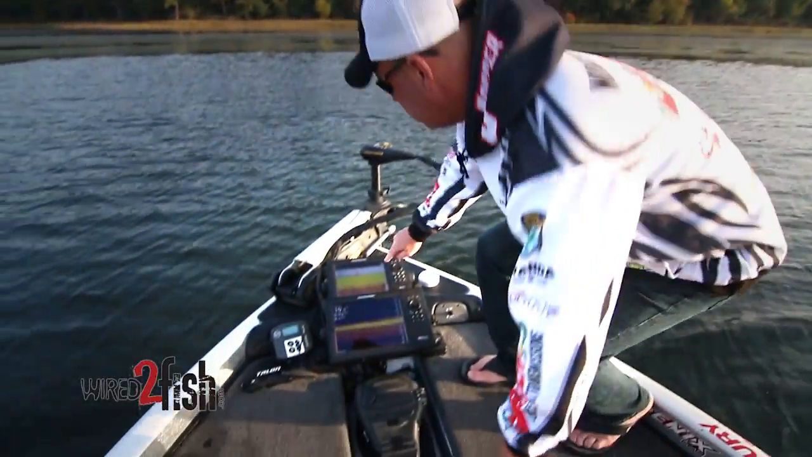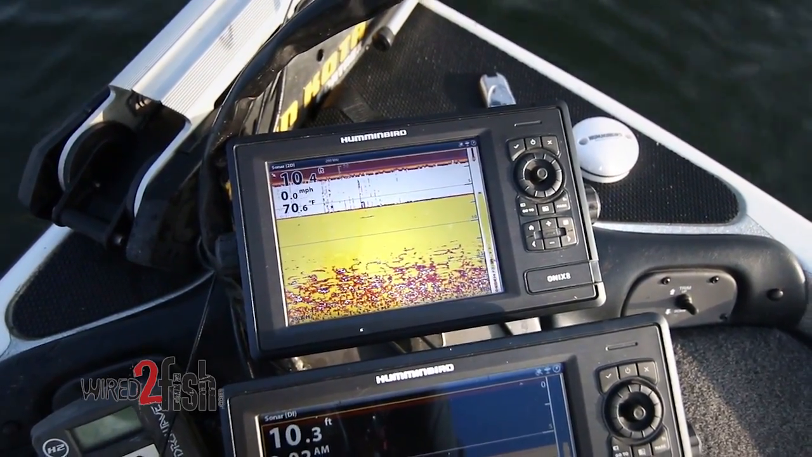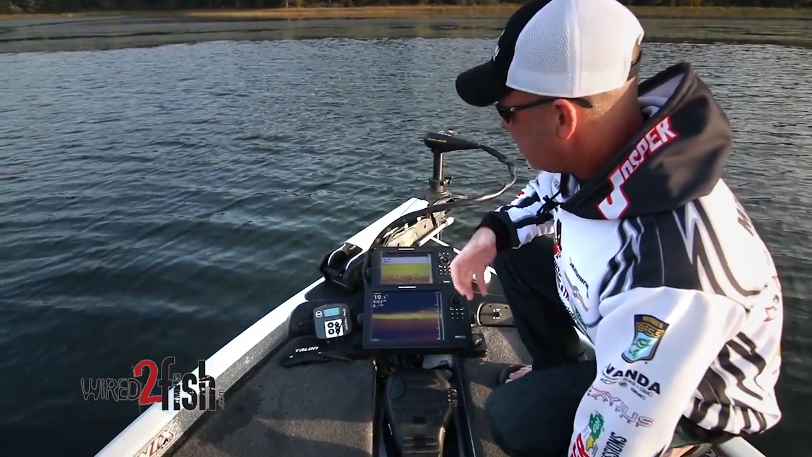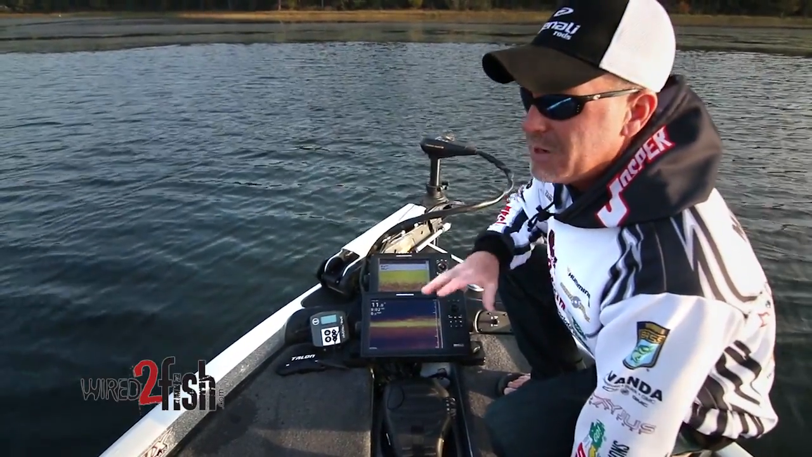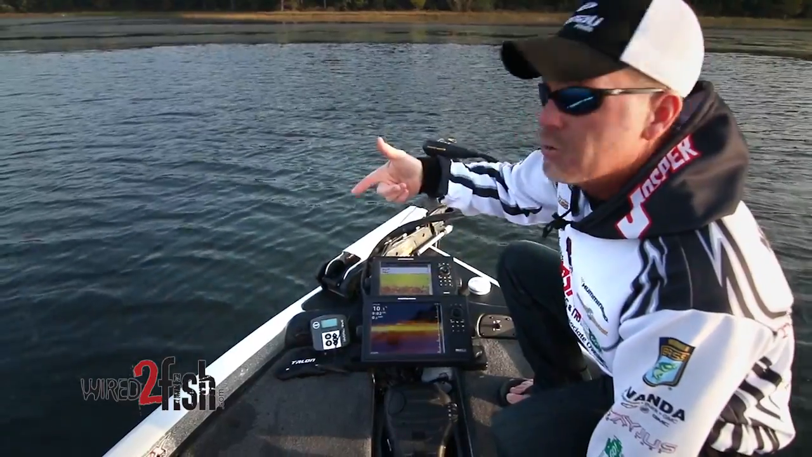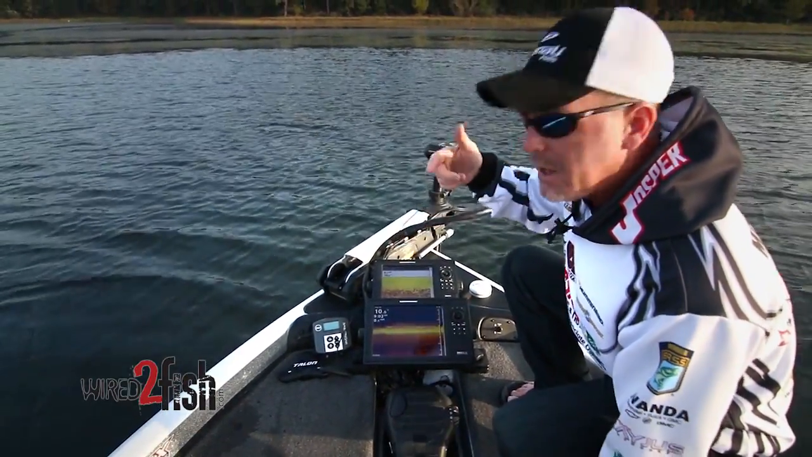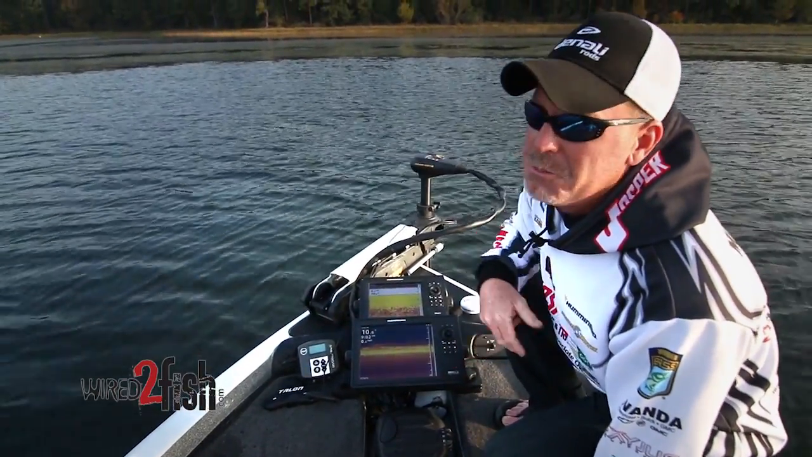And look what it's done. You can tell the instant I turned it off. Now I've cleaned my screen up. What this allows me to do is really see the definition whenever I get around bait, and I can see my structure better on my 2D. And if I get into a feeding situation where the fish are vertical, I can drop shot right over the trolling motor in my trolling motor cone, and it allows me to be really efficient with that. So remember those tips, and it'll help you catch some more fish.